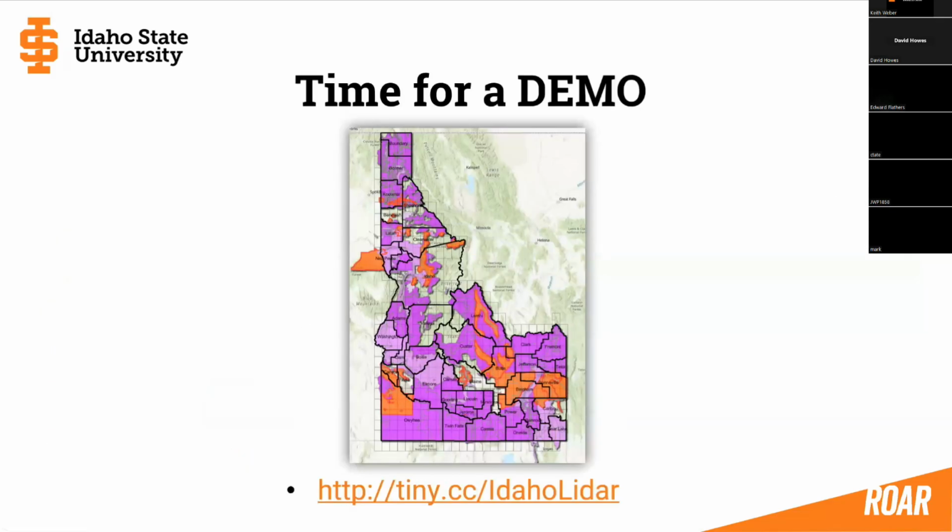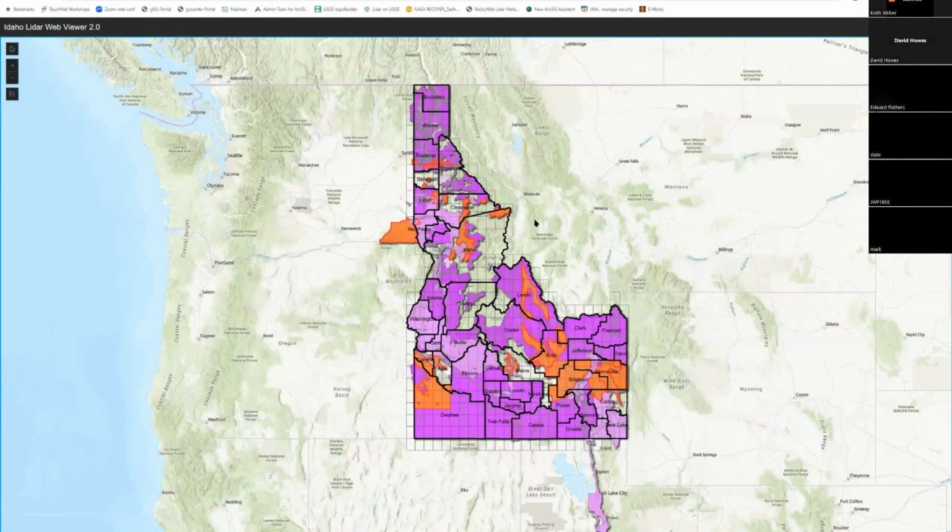Okay, time for a demo. This is the Idaho LiDAR web viewer. If you visited it before, you'll remember these purple and orange areas. The orange areas are orange only because this is the newest updated data, 2024. In 2025, everything will turn purple, I guess, and then new releases of data, new acquisitions, will be highlighted with that orange color.